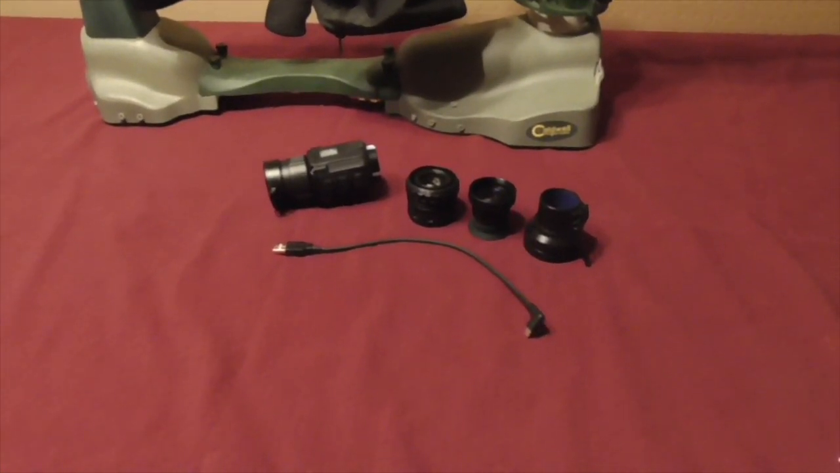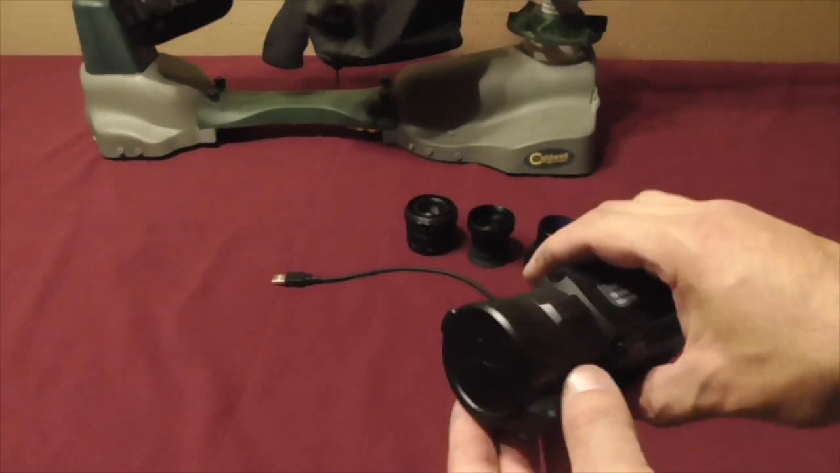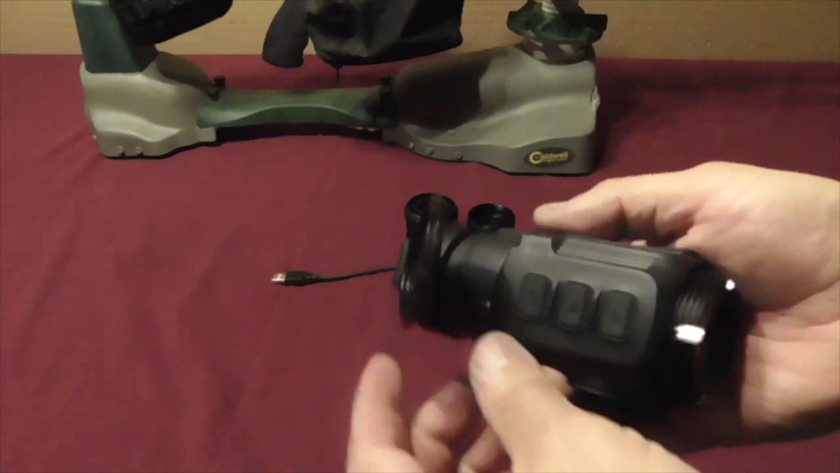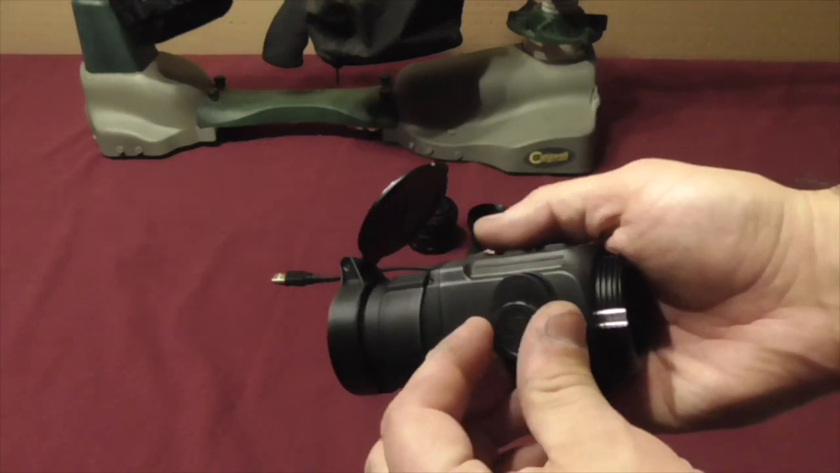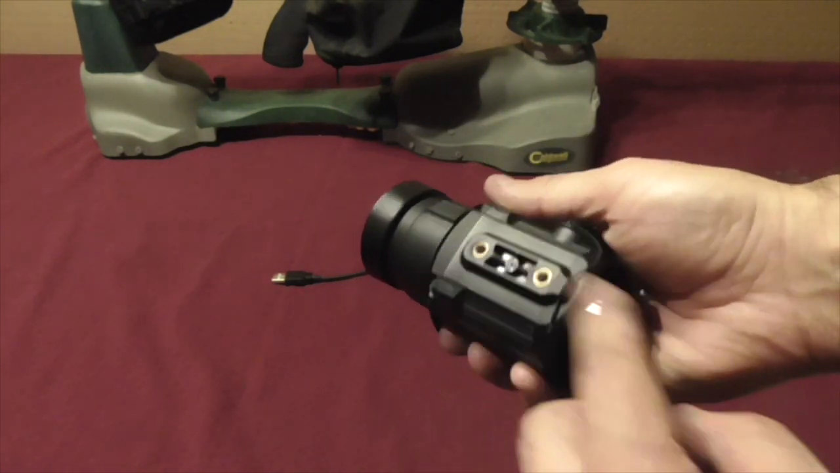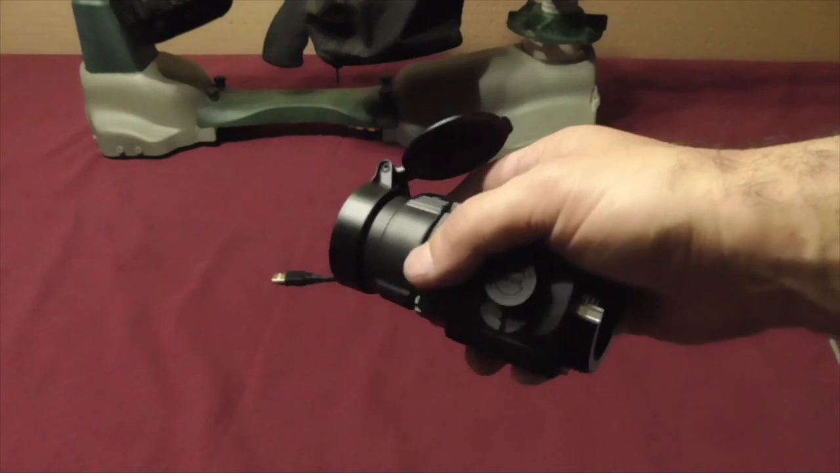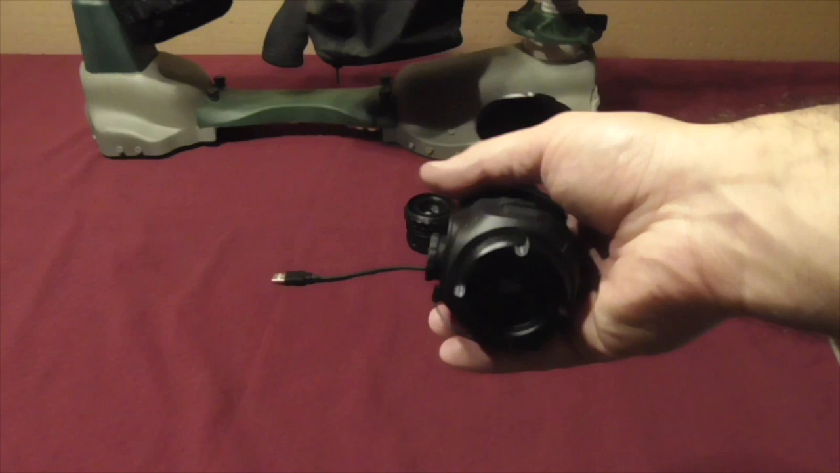to clip-on mode. So the unit itself has a front lens cap protector there. There's your germanium lens, and it's got the body, battery compartment. And it has the ability to attach a rail if you wanted to mount it in front of like a prismatic scope or something of that variety. You would mount this on the front rail in front of that, since you can't attach it on a clip-on.